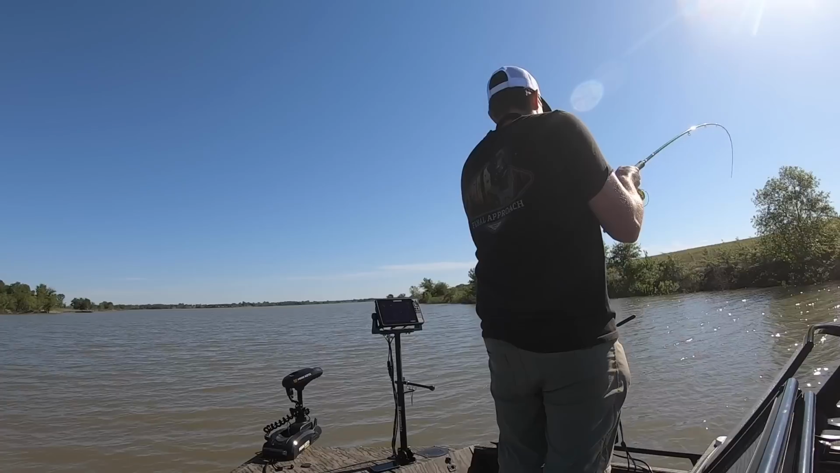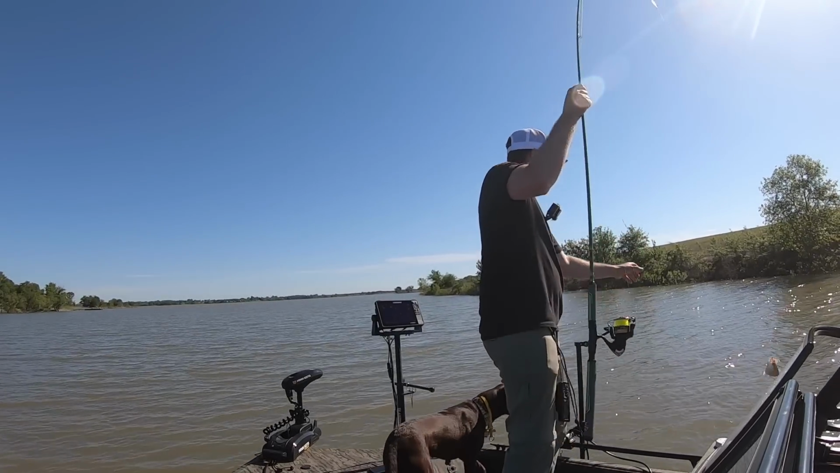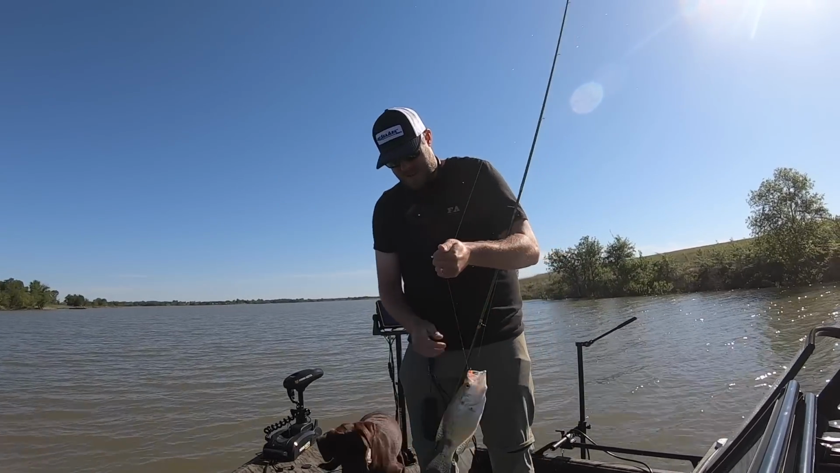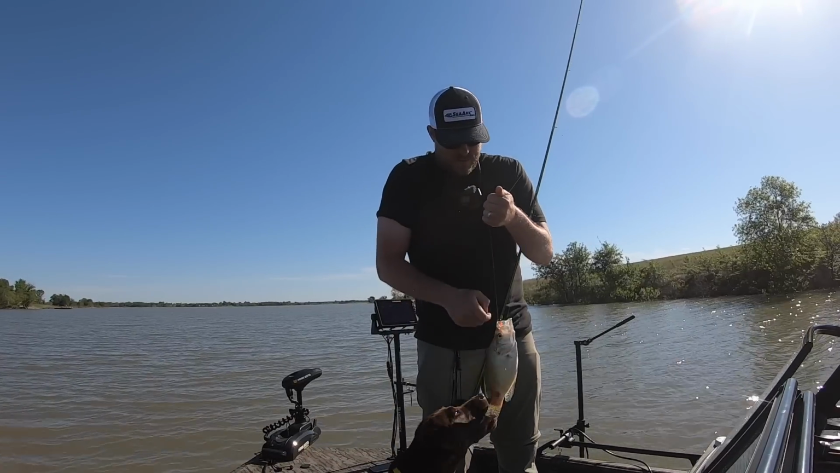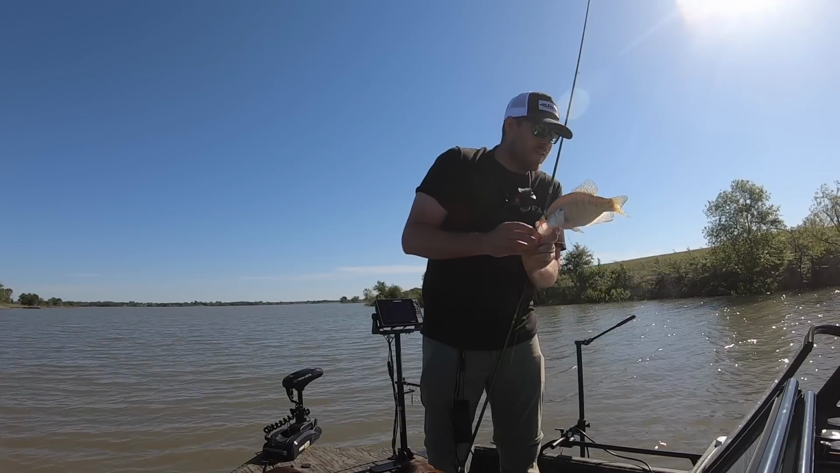That's a fish. That feels like a good one. I don't know what it is. That's a big crappie. That's a good one. That is definitely a keeper. That is exactly what we've been looking for.